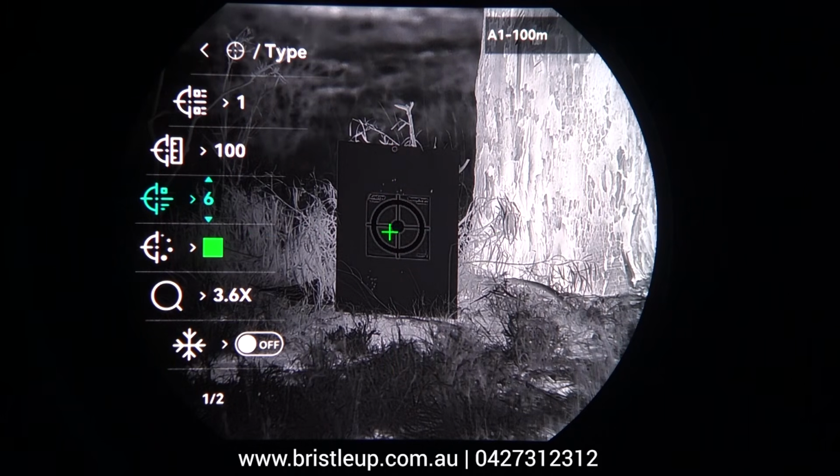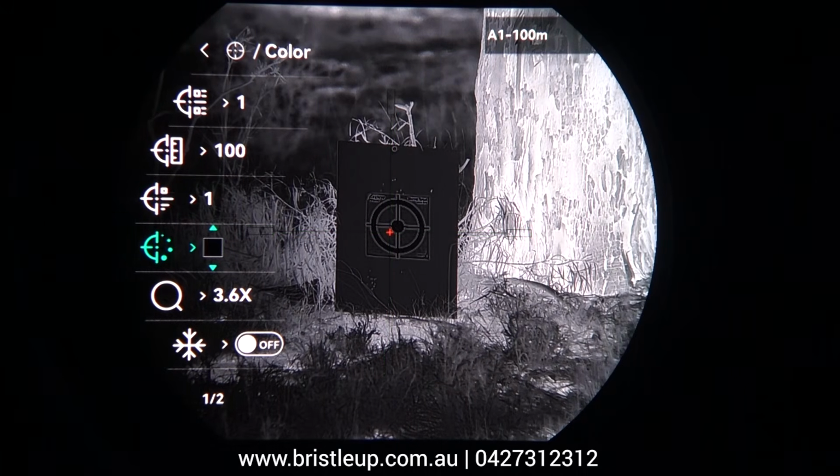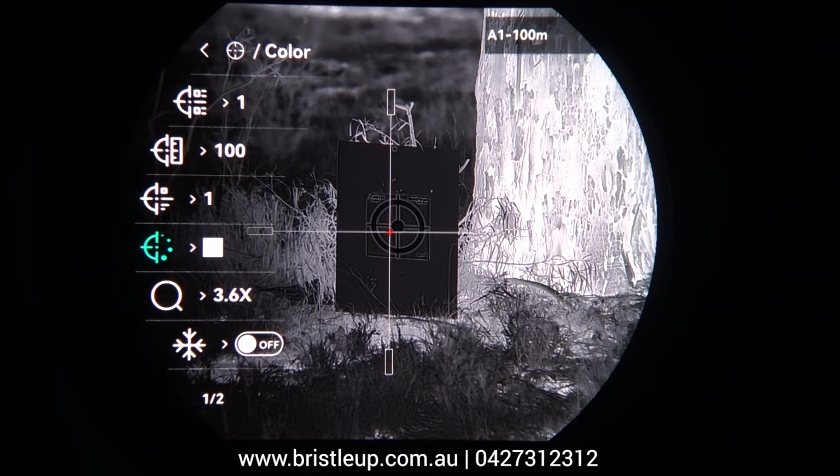Okay, and we have 10 different reticles there. I'm going to go with this one for this case, and then we can change the color of it. We can have it black there, white, red, green. Okay, now then we move on and we've got our zoom level.